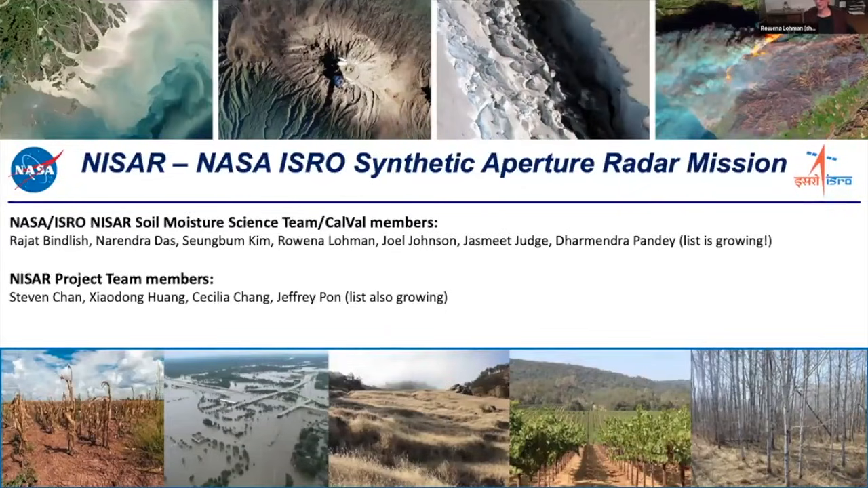A bunch of people have worked on this part of the mission. And so this is basically just going to describe a really high level overview of what is going into the NISAR soil moisture product, as well as how we're trying to figure out, do we actually know the answer or not, and how you might use it.